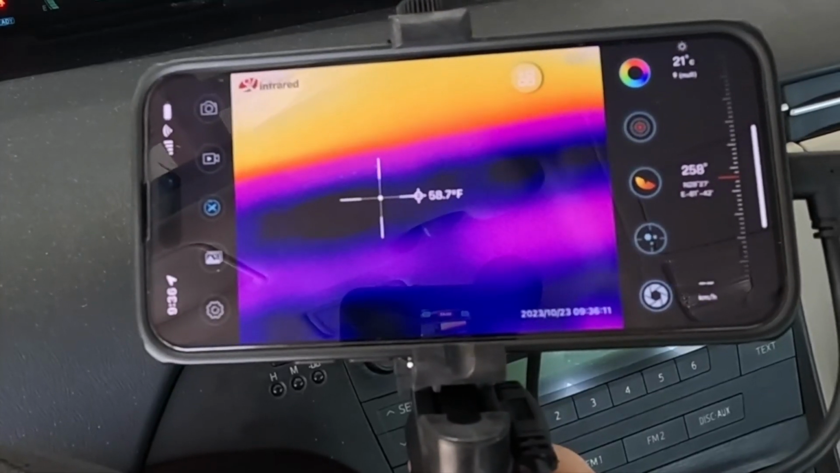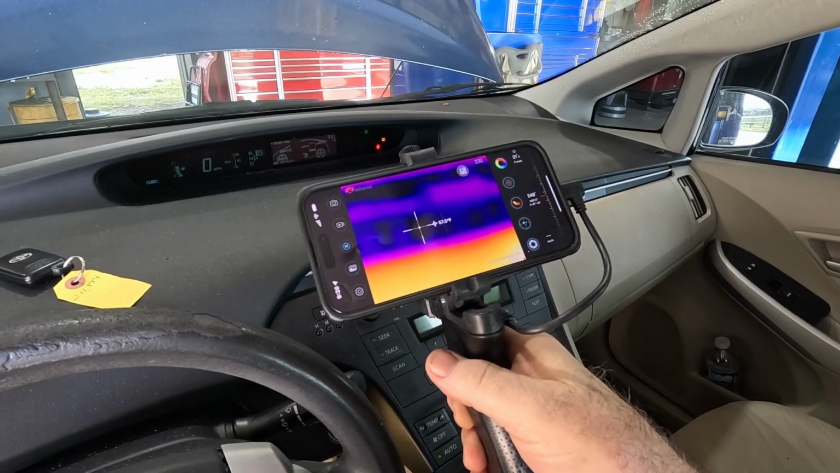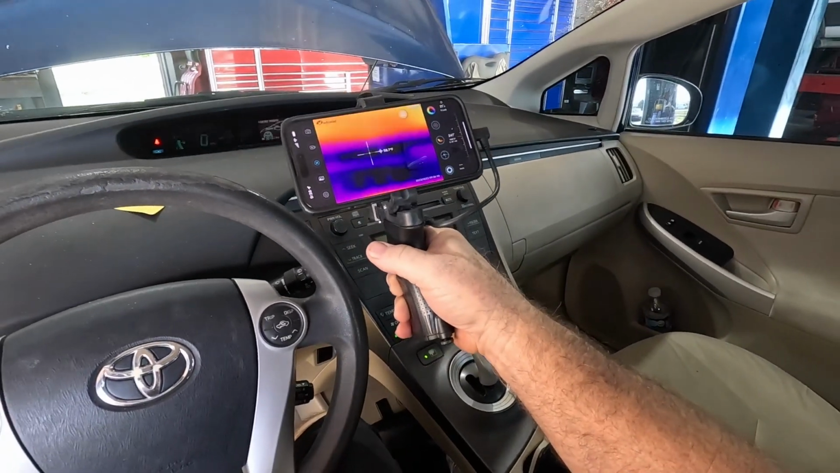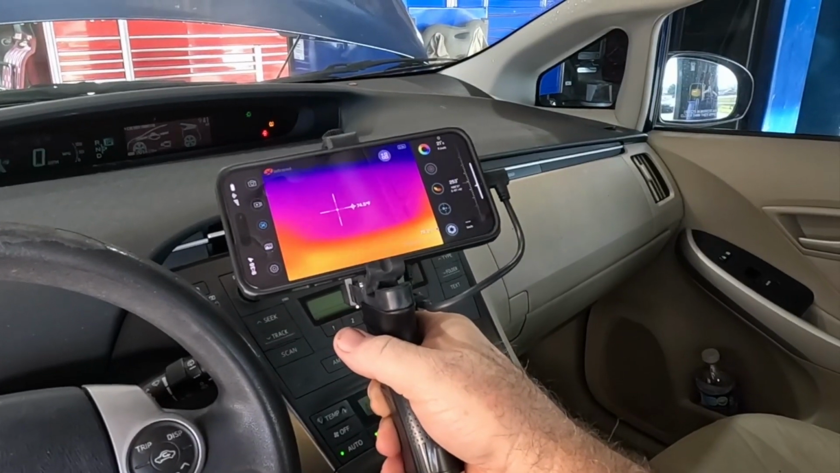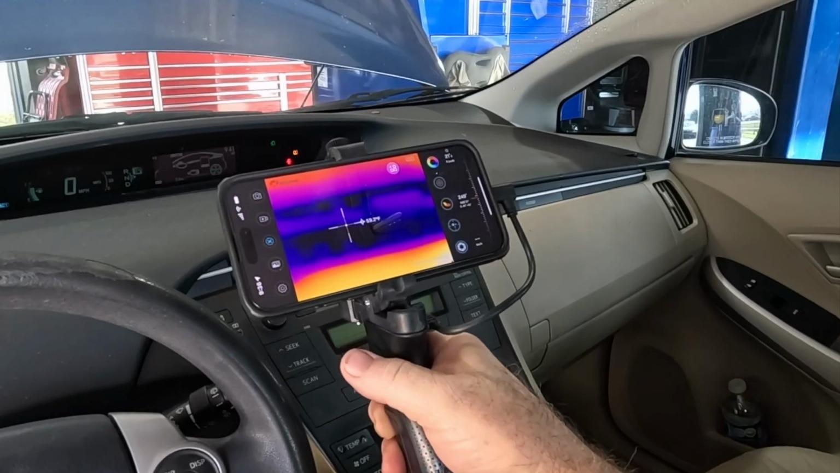Right now it's trying to cool down. It's in the high 50s. The darker the color, the colder it is. And it makes the dash look like it's crazy hot. But all it's really showing you is the variation in temperature. So you have an idea whether you want to aim for your hot area, your cool area. So you can check for restrictions and all kinds of other things like that.